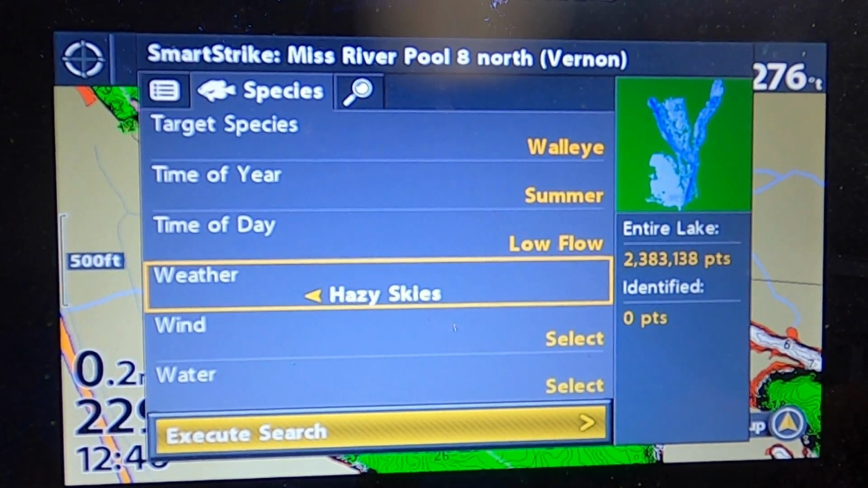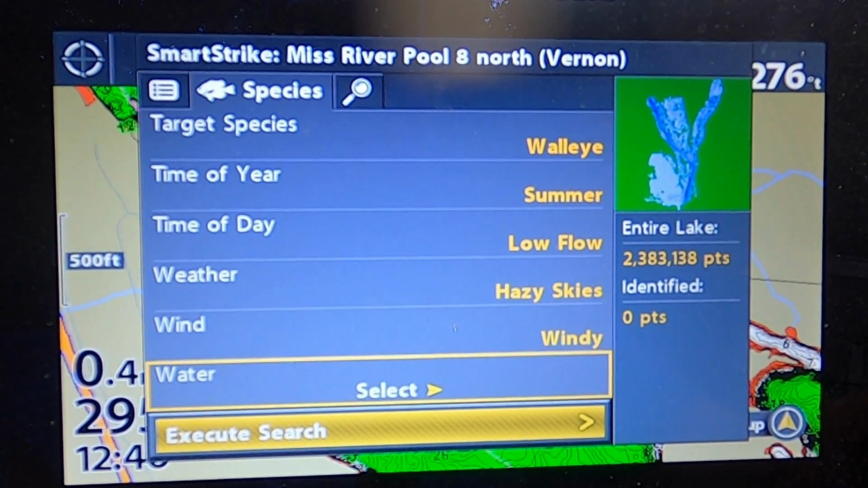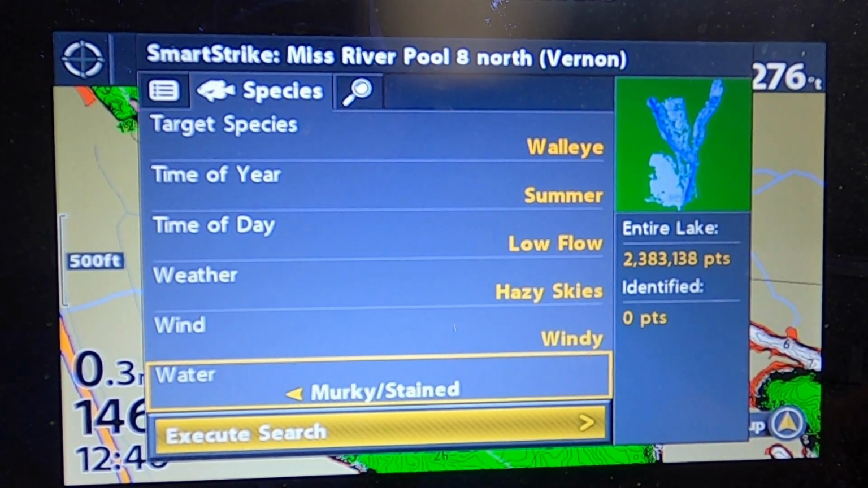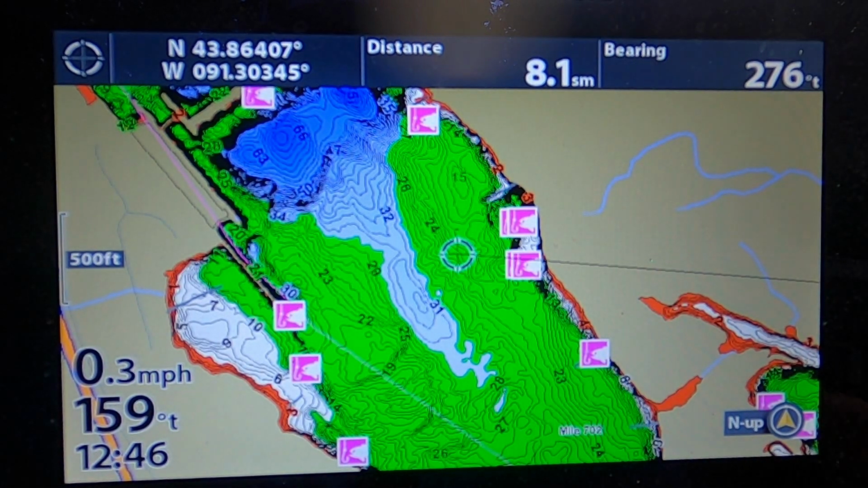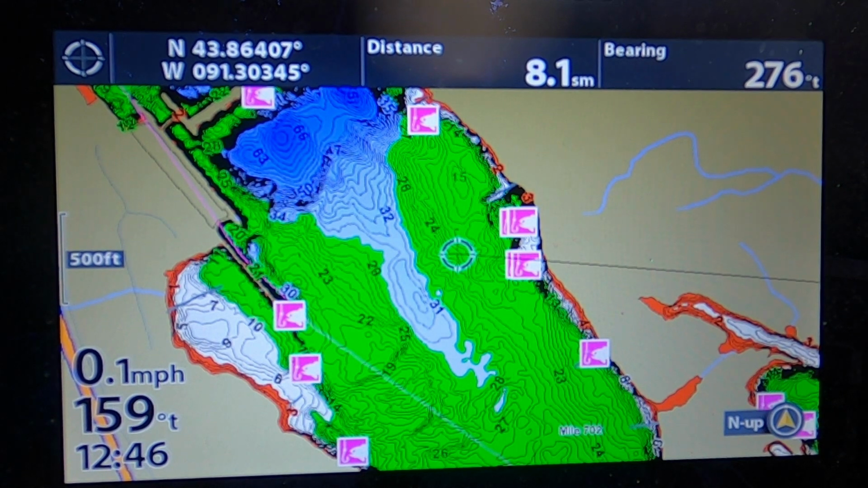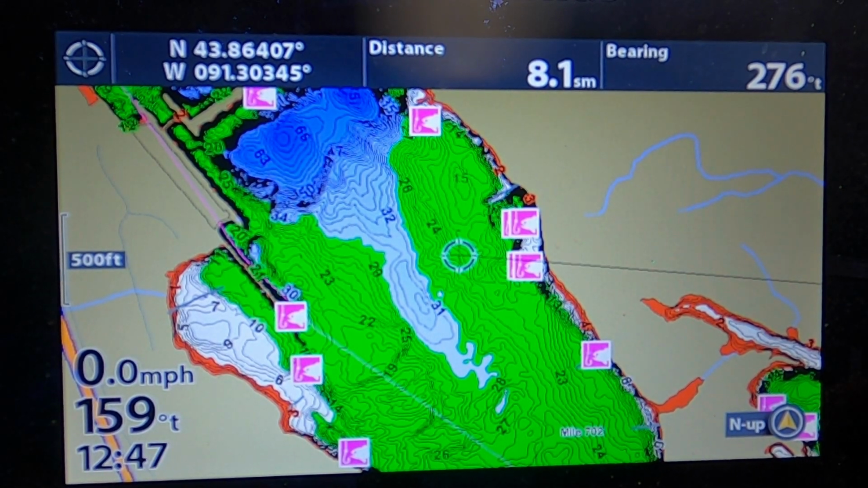Weather, let's say it's hazy, wind, let's call it a windy day. And then water, clear, murky or stained. So we'll call it murky stained. And then you can execute the search. And there in the pink squares, it's not going to tell you how to fish them, but it's going to tell you good places to start. You know, so you choose your lures and your fishing style.